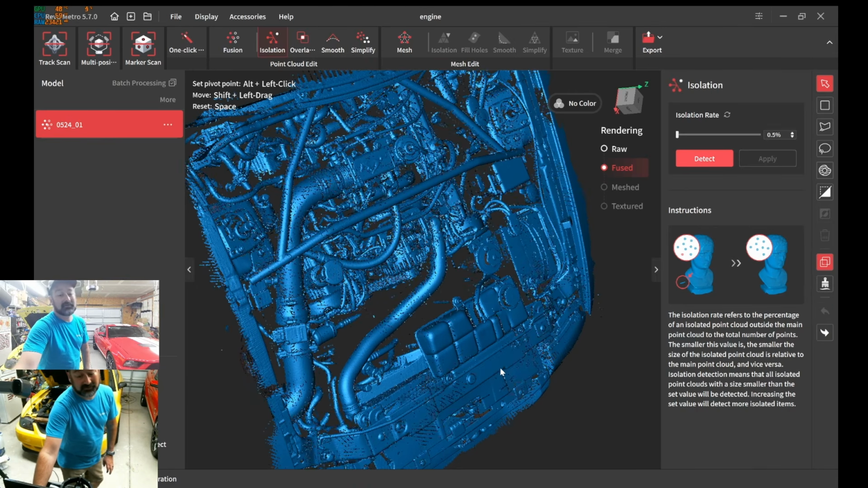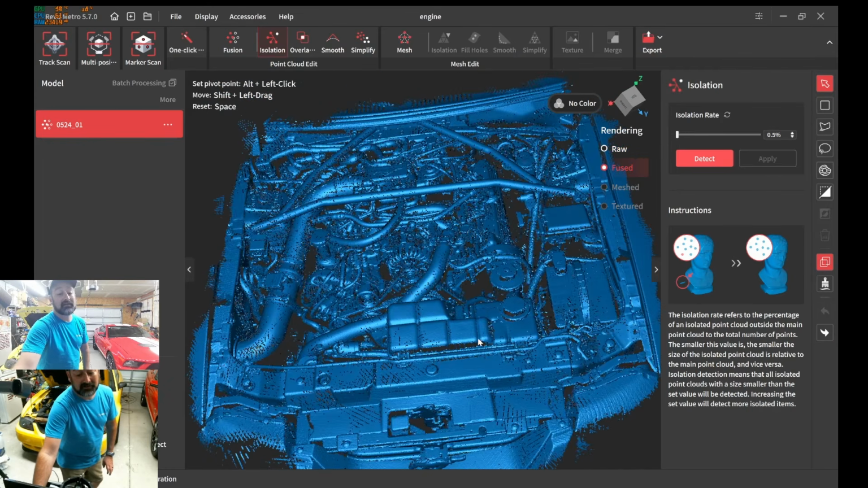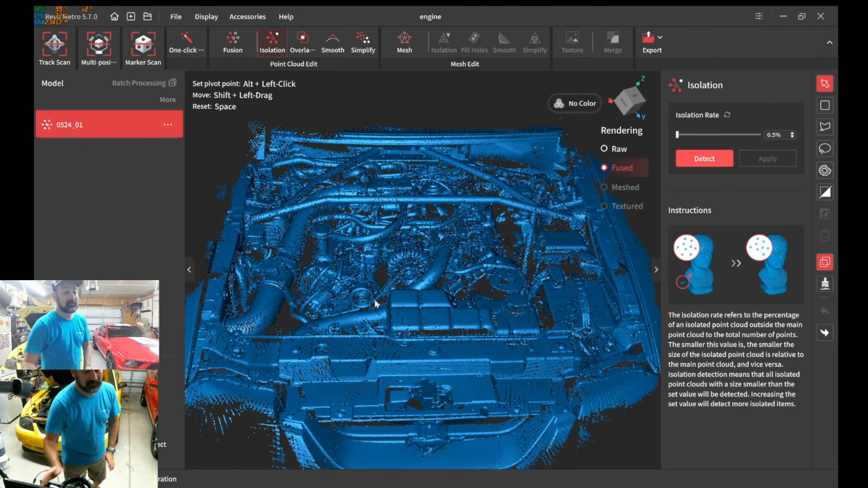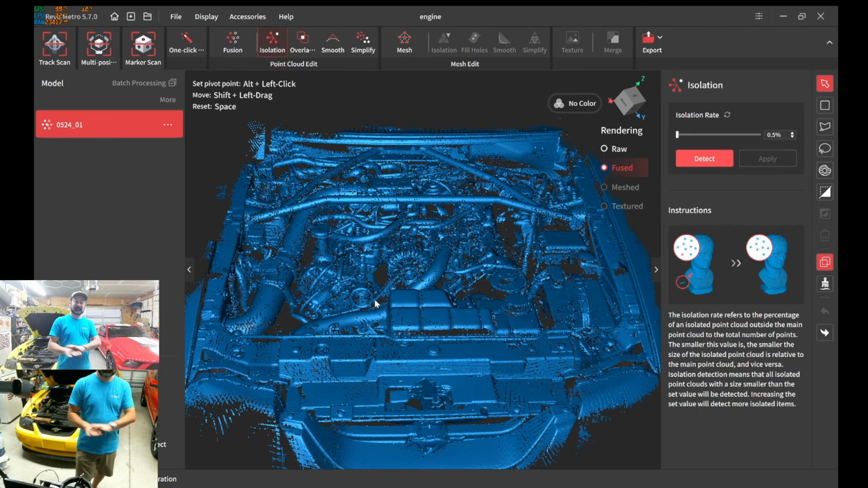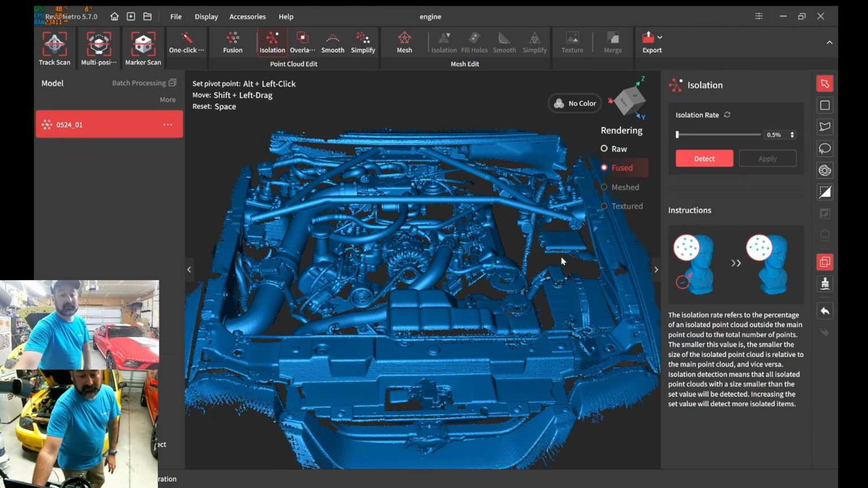So I'm going to choose the unpopular opinion. I'm going to leave that there. So now please keep in mind, I took isolation off the table. So if there's noise after we mesh it, it's because I told it to mesh with what it's captured, not what I should be cleaning up. Okay, keep that in mind. That's why I showed you that if I do this, it's going to remove that.